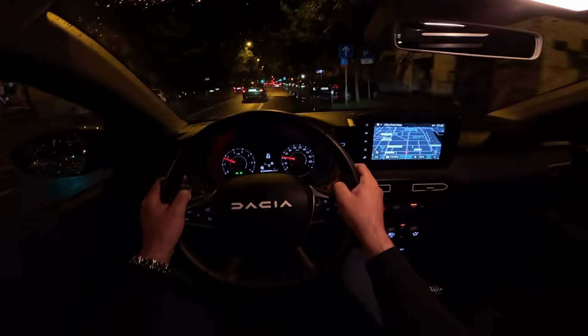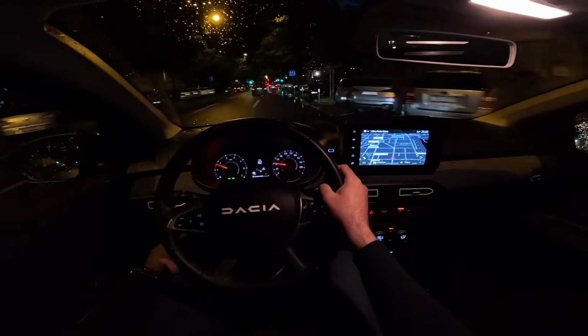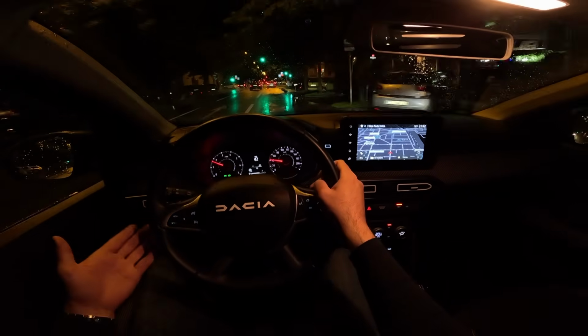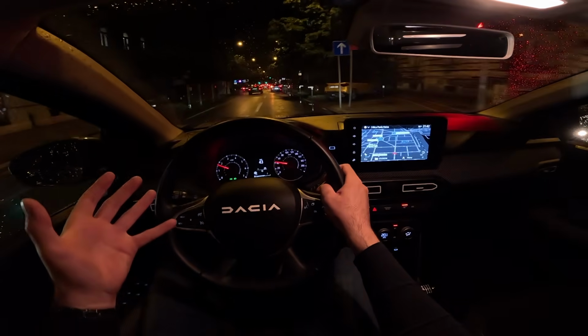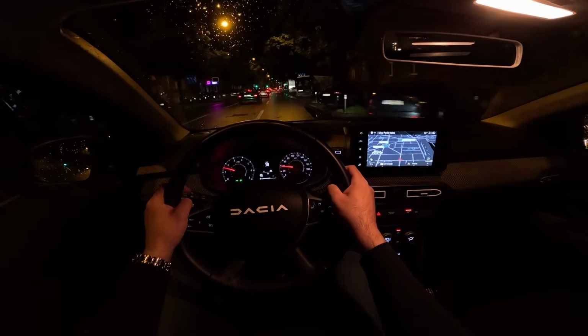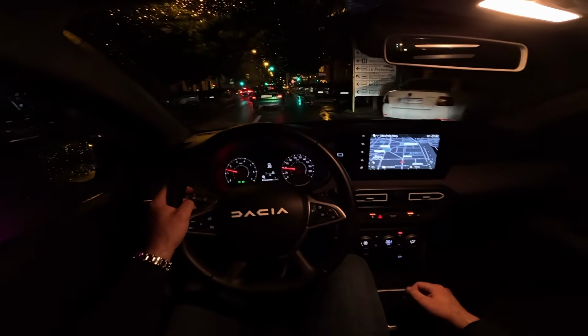So as soon as you go just a bit over the speed limit, the car will start to beep. But by pressing this button twice, you activate your personal settings, which you can adjust. And then in that setup, you can set that there is no beeping sound as soon as you go over the speed limit. So that is really convenient.